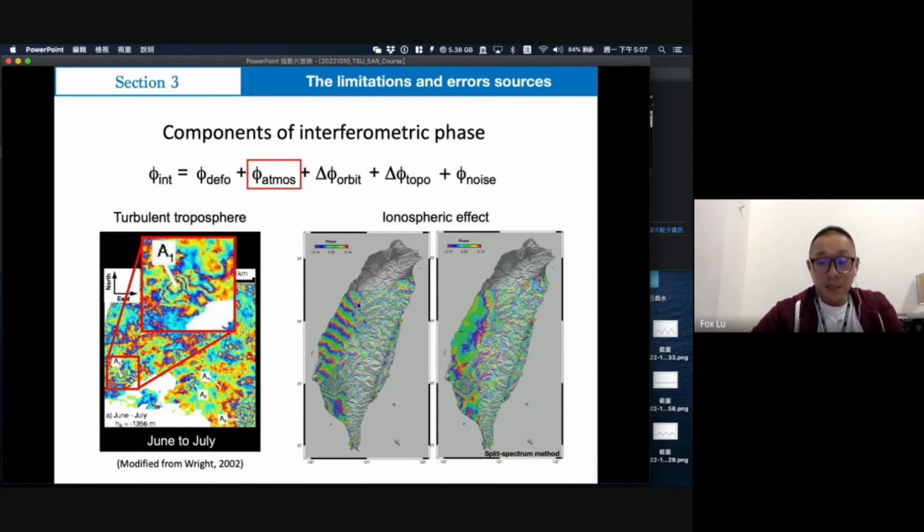We know that after the earthquake, Taiwan faced a serious ionospheric density change, which causes the ionospheric effect in Taiwan. So we used some methods to remove this behavior, and then we get the real surface deformation of the main earthquake. So this case shows you the atmospheric effect.